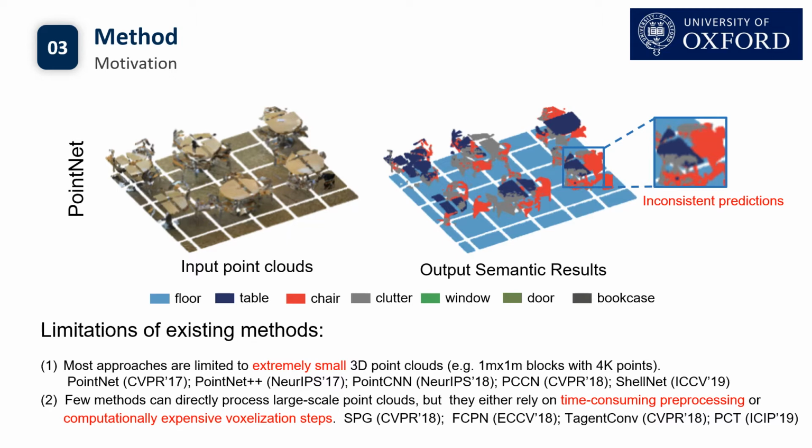First, most approaches are limited to extremely small 3D point clouds, for example 1 meter by 1 meter blocks with 4K points. For example, PointNet has to split the whole room into several small blocks and then do segmentation on these individual blocks, which leads to inconsistent segmentation results since the network cannot perceive the whole geometry. As we can see, the table is misclassified as half table and half chair.